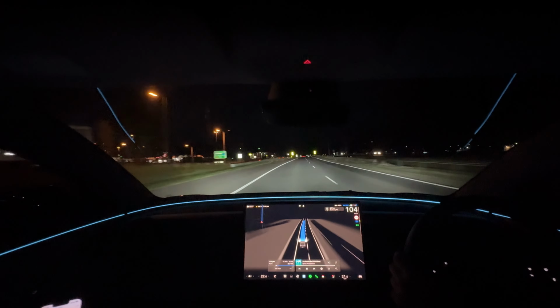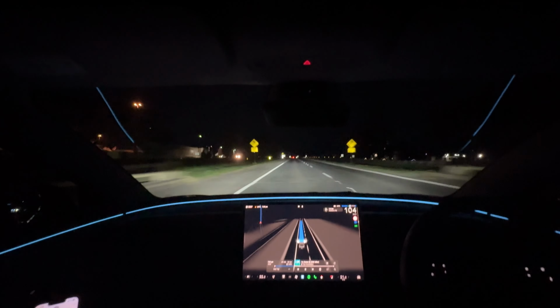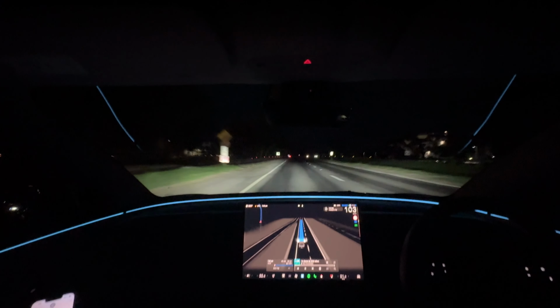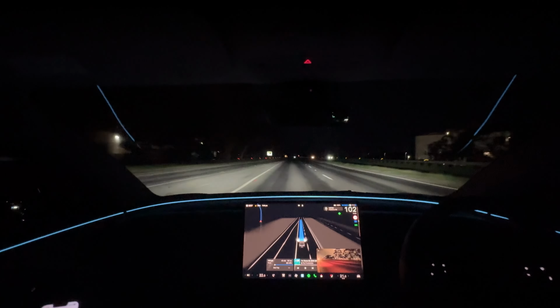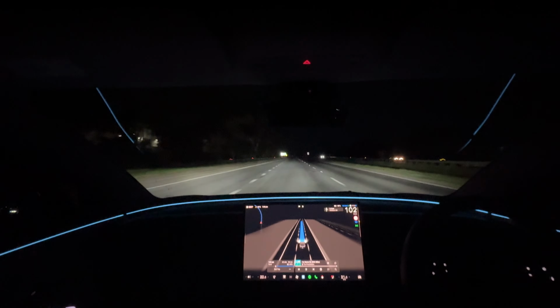As we round past the airport, FSD positions itself in the left-hand lane. However, as I know the road up ahead merges into one lane, in the right-hand lane, I try to press the indicator to merge into the right-hand lane, but FSD was not interested in doing so.